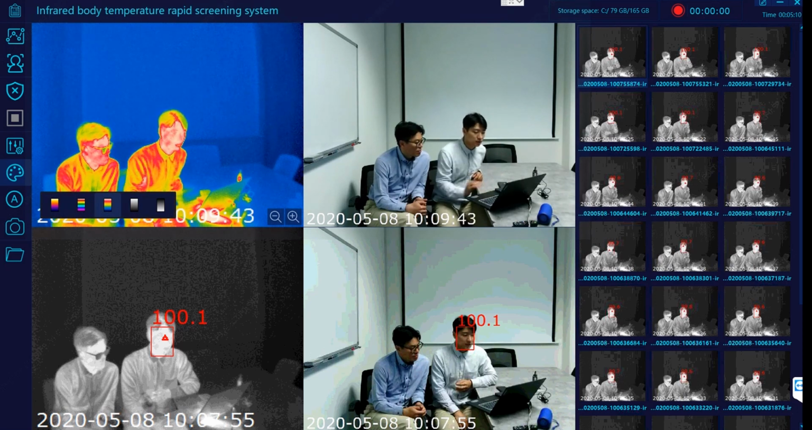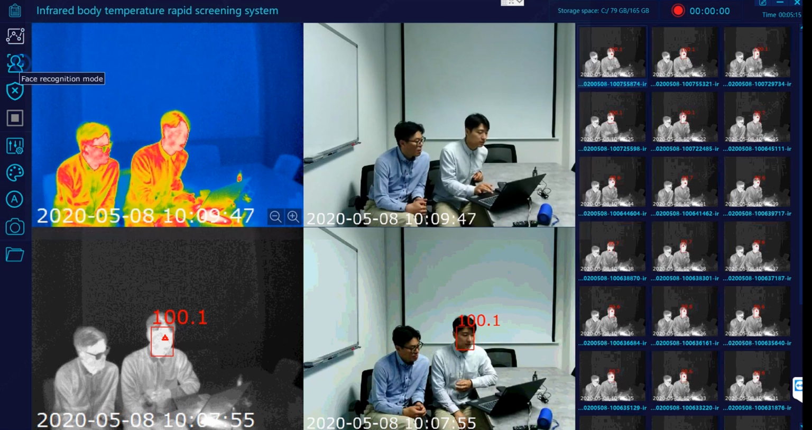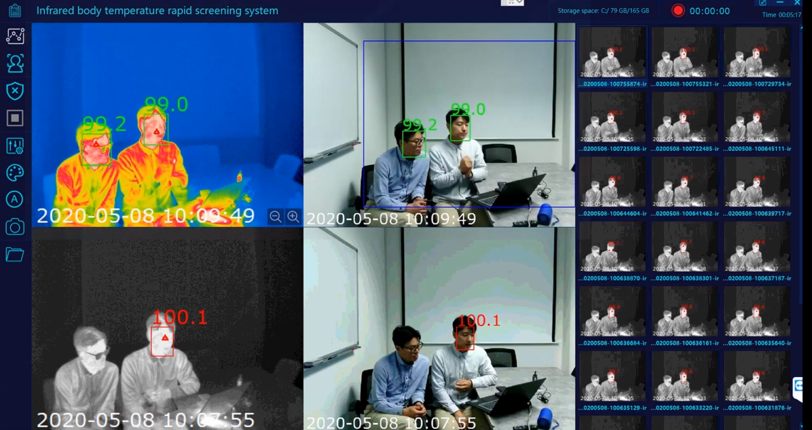Once you change the color mode, you will have to click on facial recognition mode and activate that in order for you to only detect human faces.